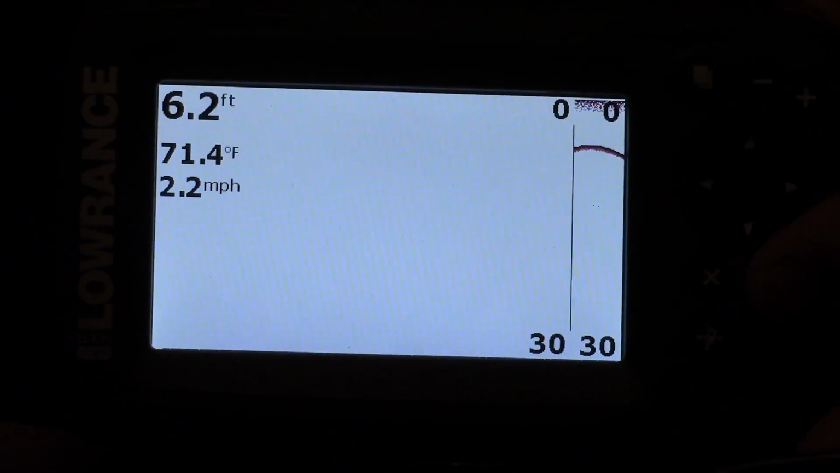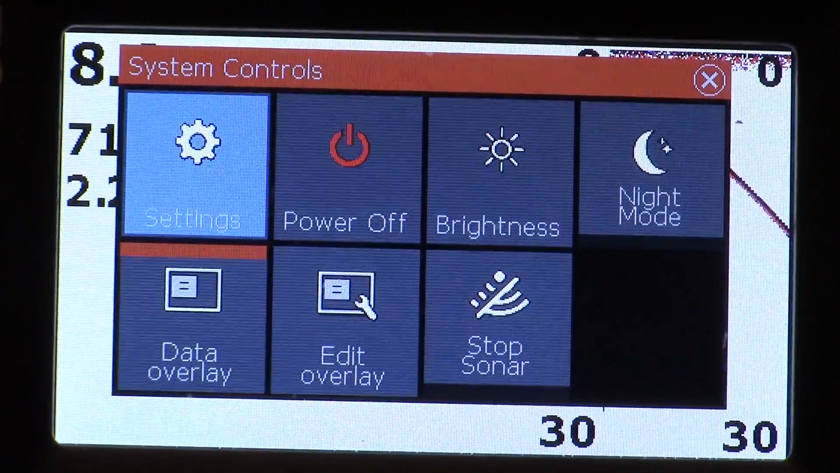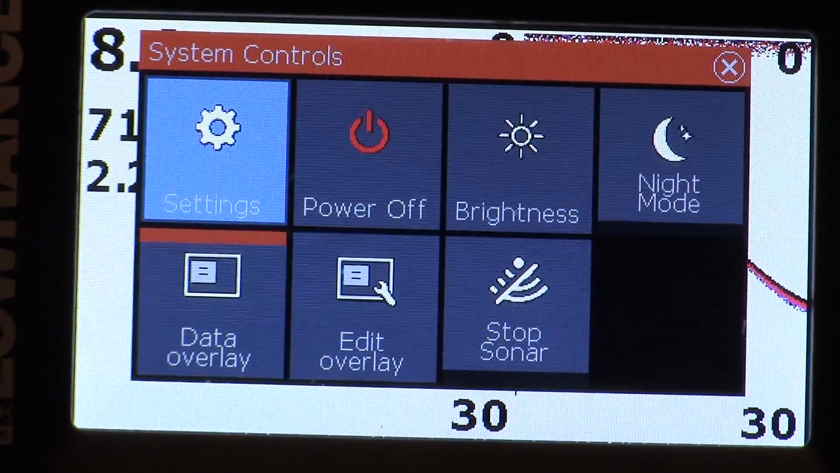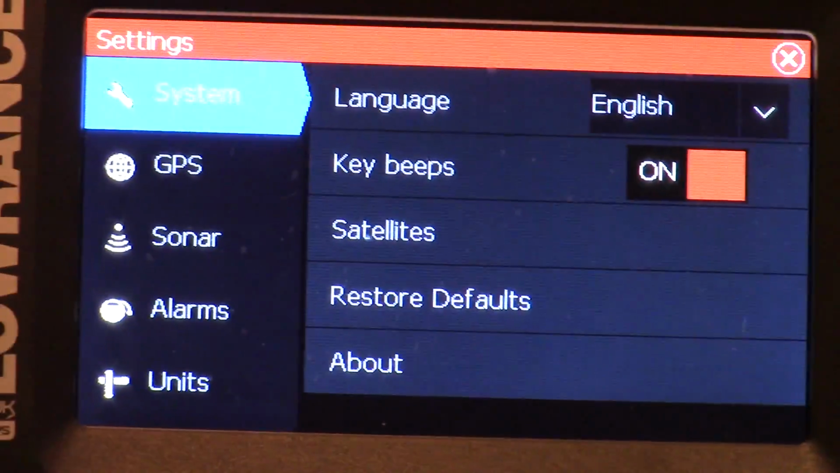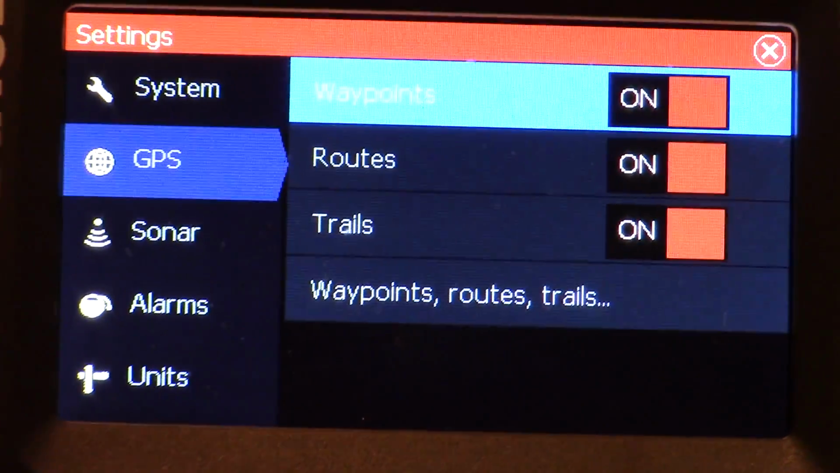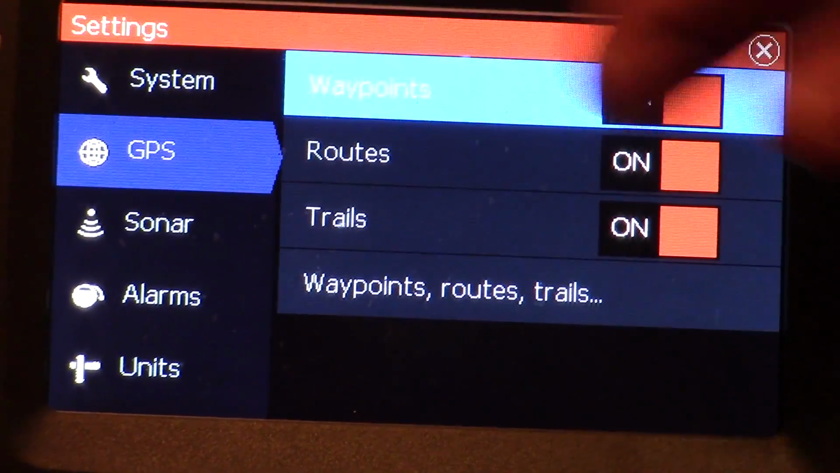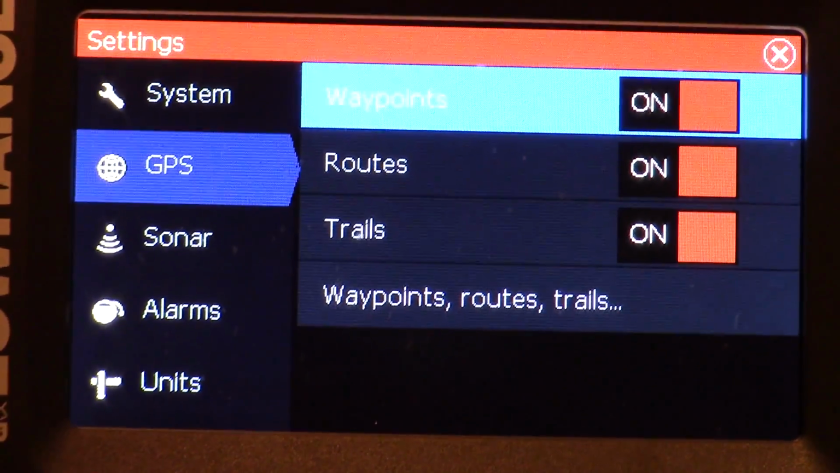If you want to go into the settings, you hit the power button, and then you can hit enter, this little enter button here. It's like an arrow with some lines on it, and then you can go in here, and there's very little you can actually set up or change. So there's the GPS, sorry, and you can put your routes on. Everything's on here already, so you can change the trails, routes, and waypoints.